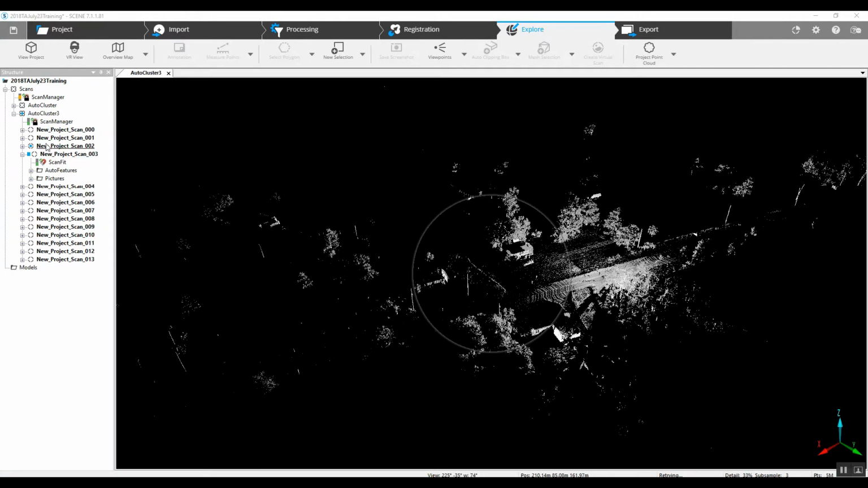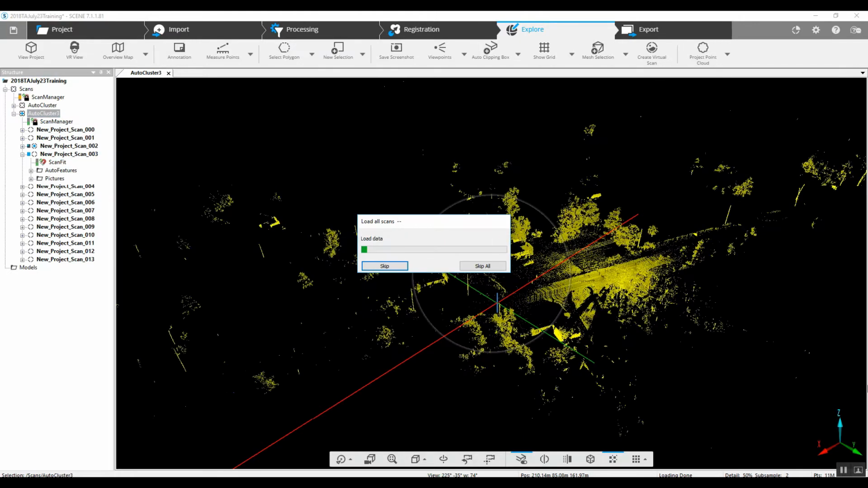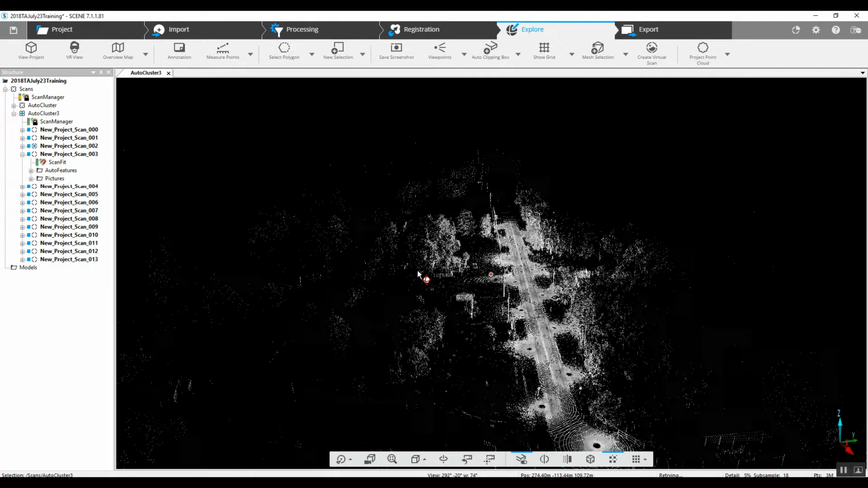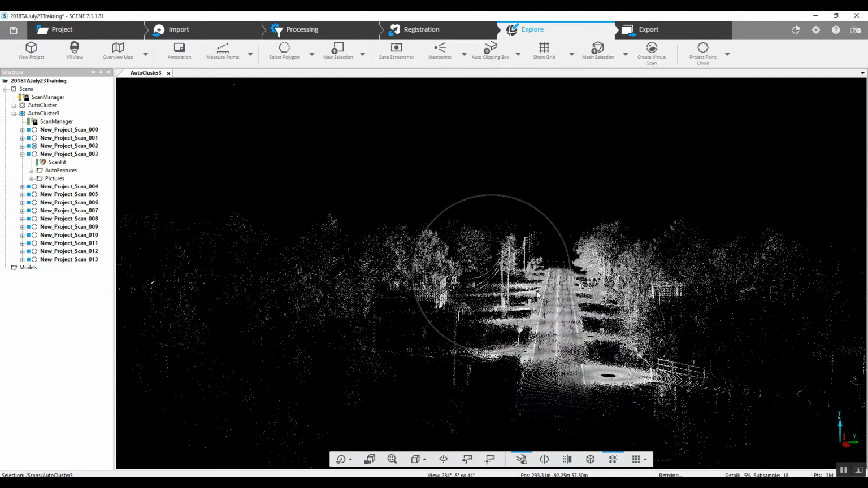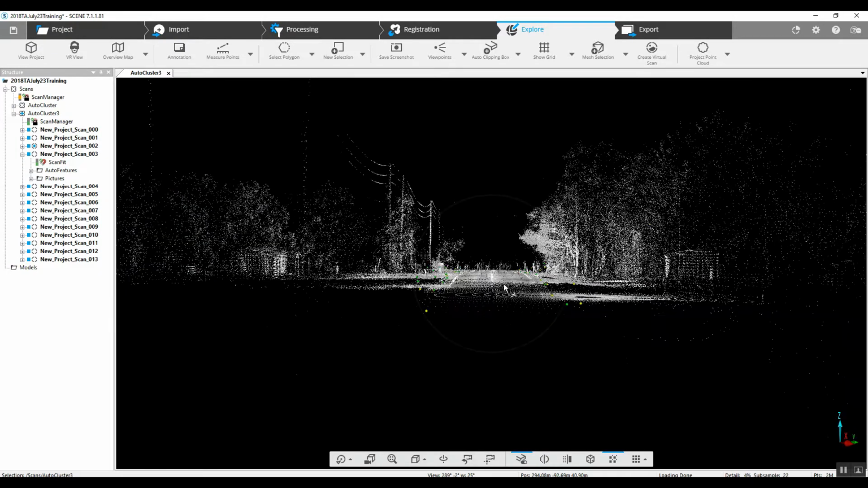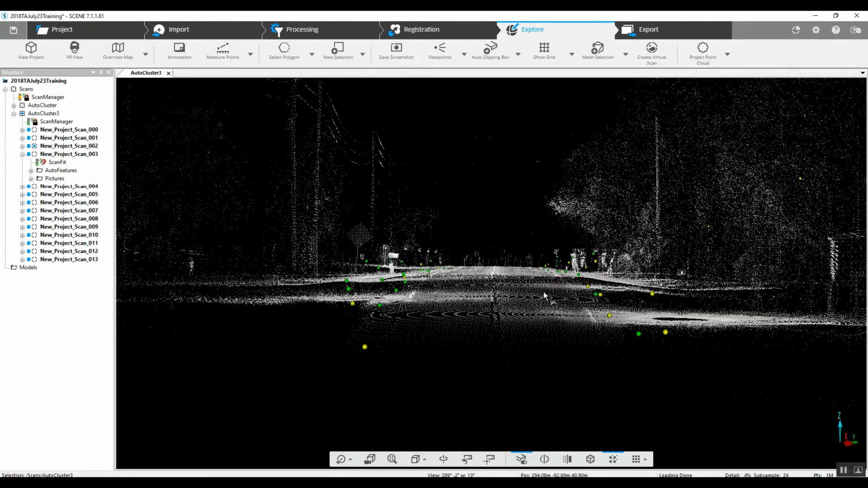And we'll load all the scans. We'll just right click over here, load all scans, and we'll let that build up. Now our project here, or at least this cluster, is loaded. And what a lot of people like to think they can do is just come into this road, rotate this, and just delete all these vehicles off it all at one time. A lot of times that's just not possible.